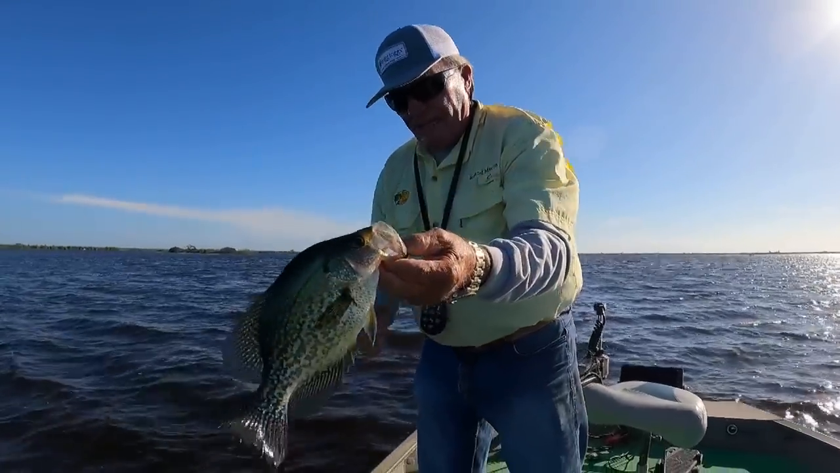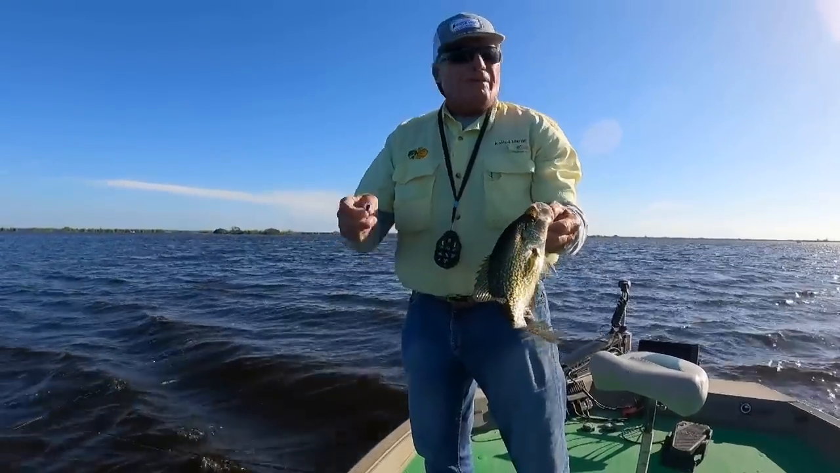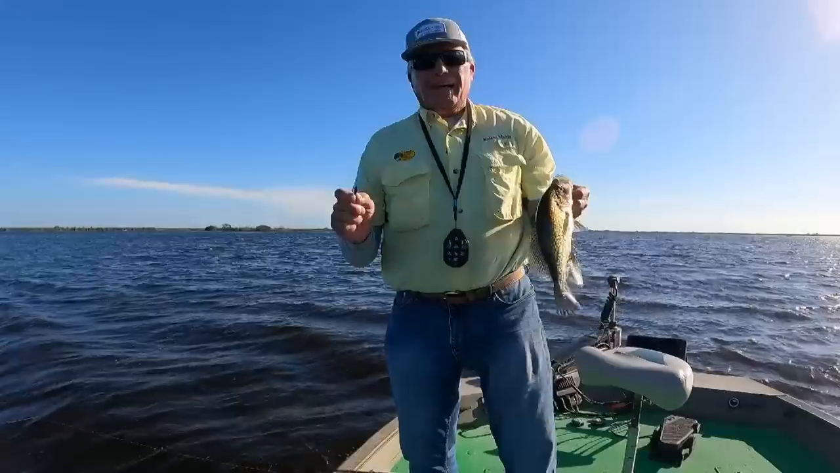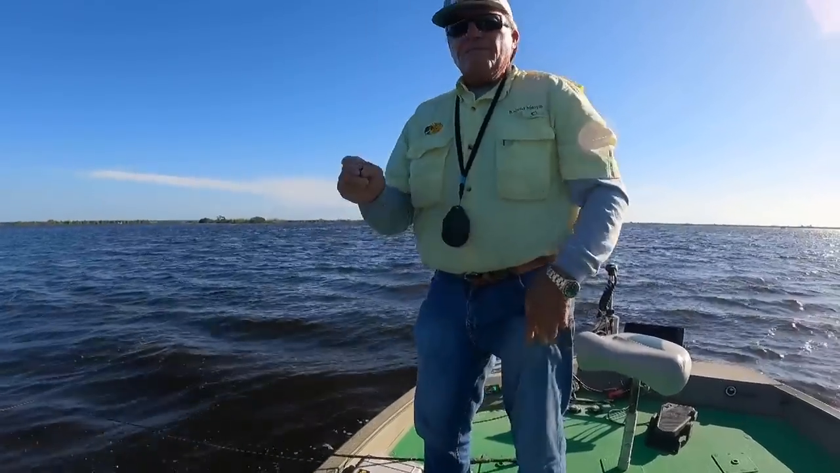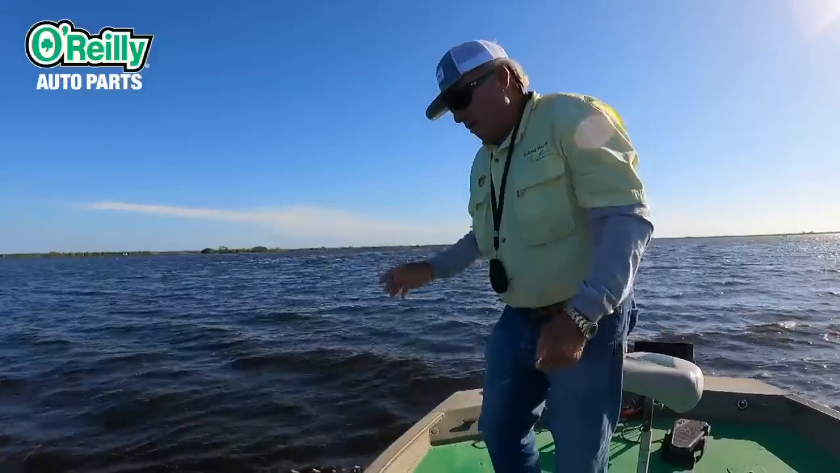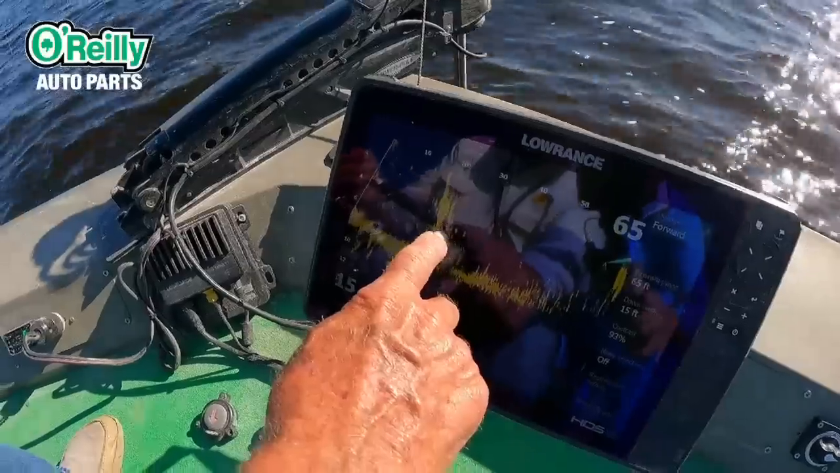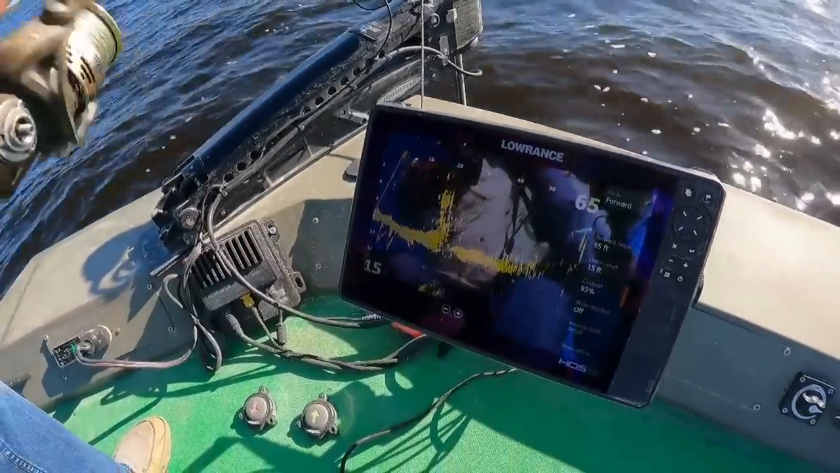That's the size that everybody eats. I'm really not a crappie expert, but this equipment I have today makes me an expert because I can see them and I can catch them. I've never been able to do this before. But now with this Active Target system, I'm looking right now at the school of fish, and it's straight ahead of the boat, 20 feet.